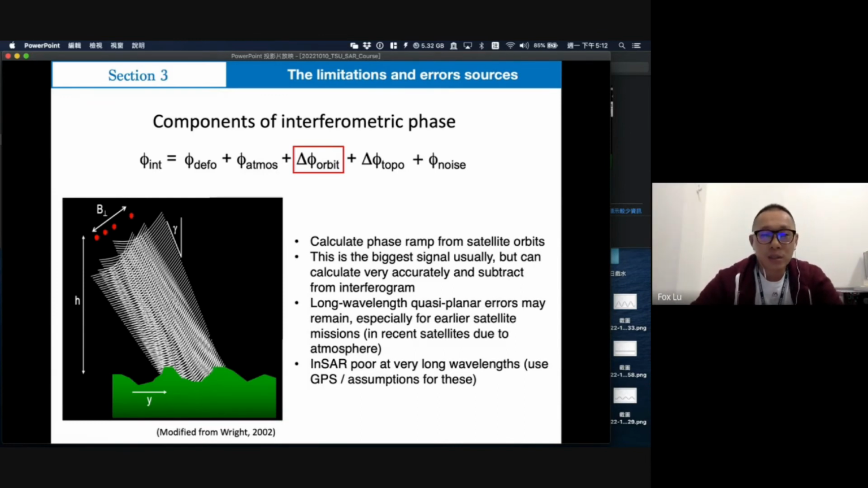But actually, the orbit problem was mainly in previous satellites. Right now, scientists and satellite engineers have already reduced this error almost to zero. I cannot say we skip this error, but it still remains a very tiny effect in our interferometry.